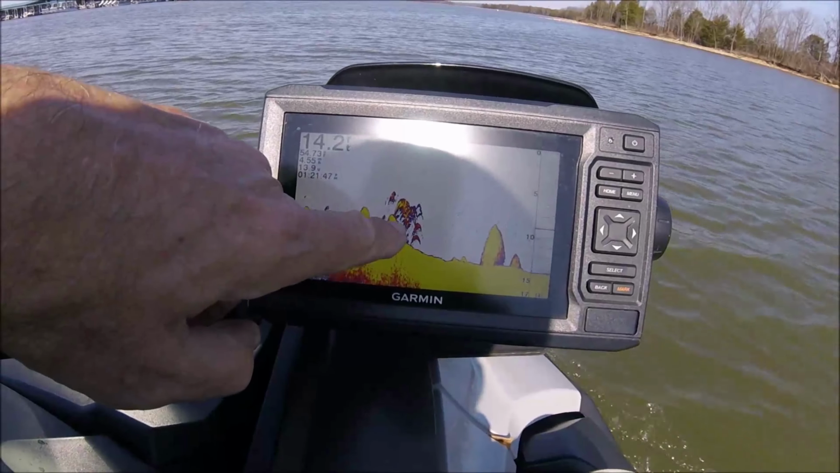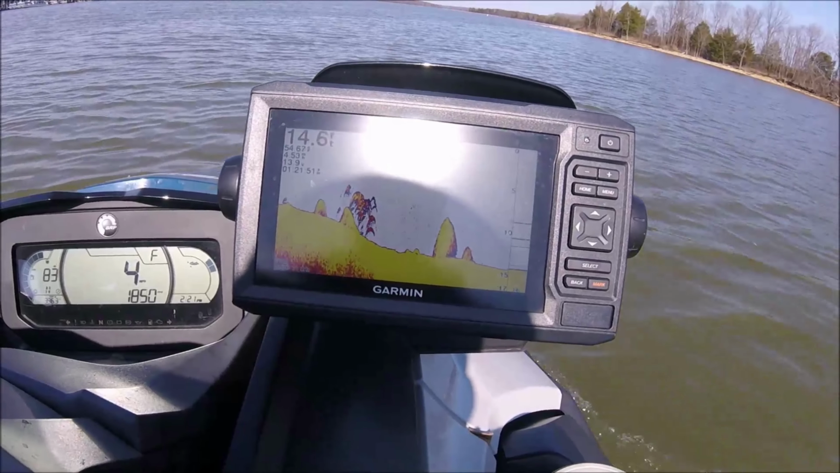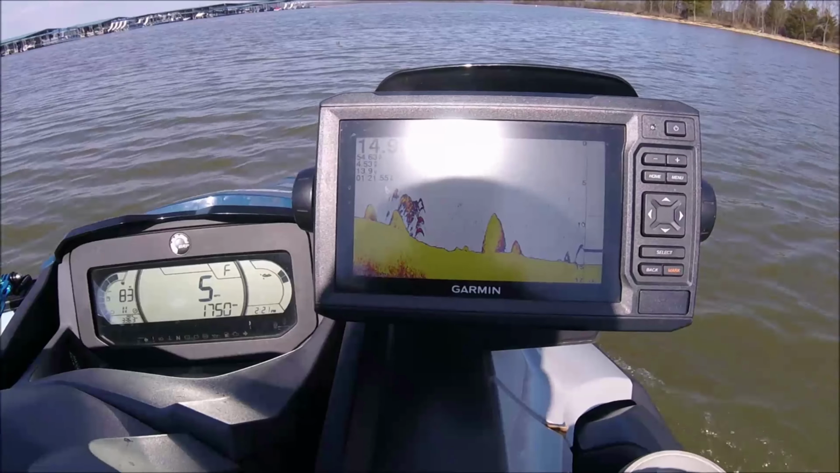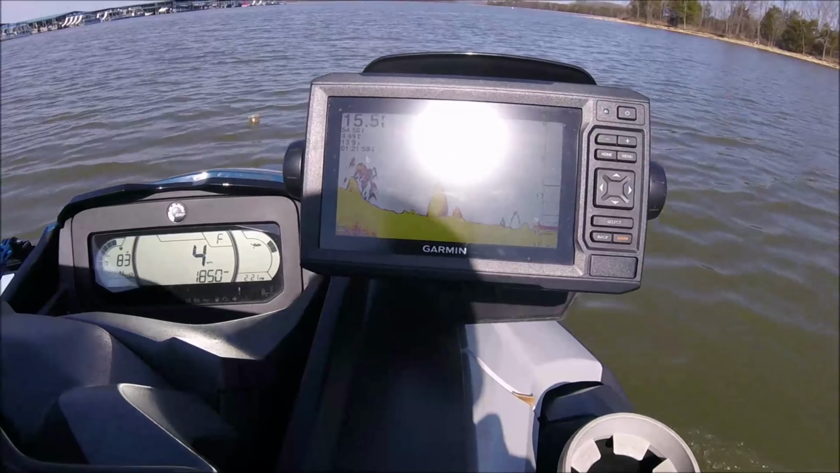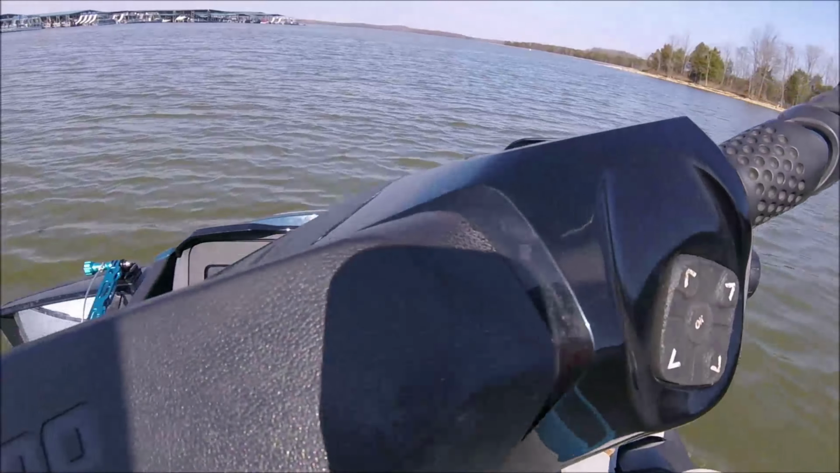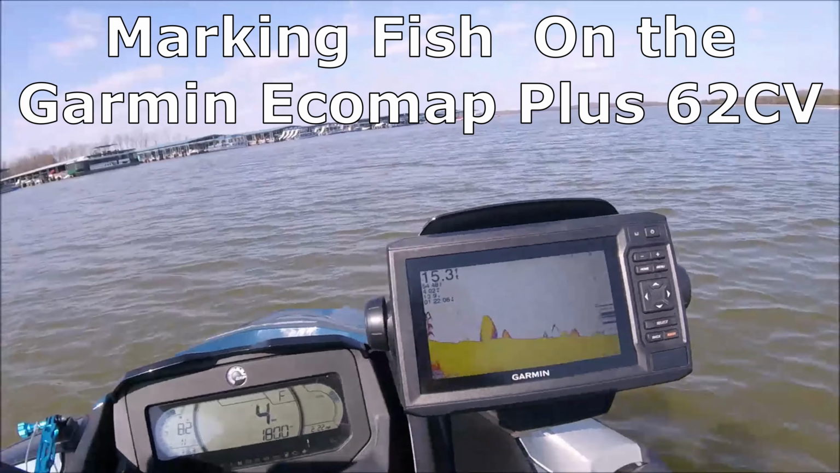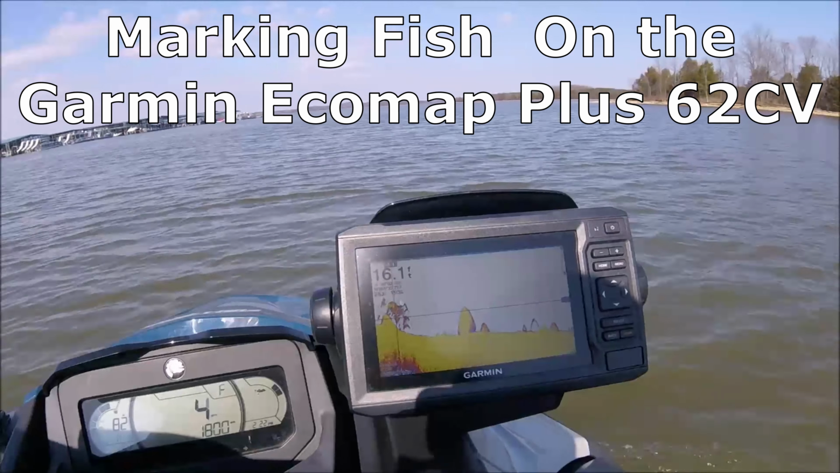That's a bunch of something right behind that rock. A bunch. So they're stacked up kind of like crappie. But we're going to get out in the open water for a few minutes before we come back. And if we don't find anything, we can come back and look for these. I could mark that one. It's on the way in. I know exactly where it's at.